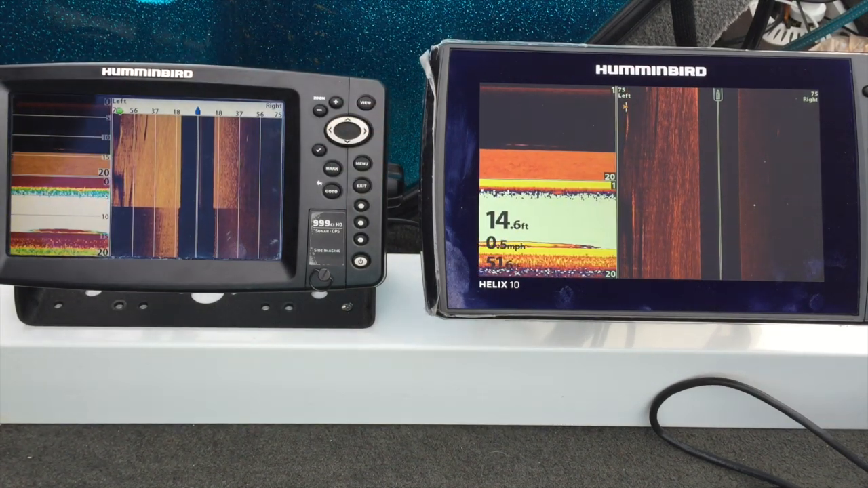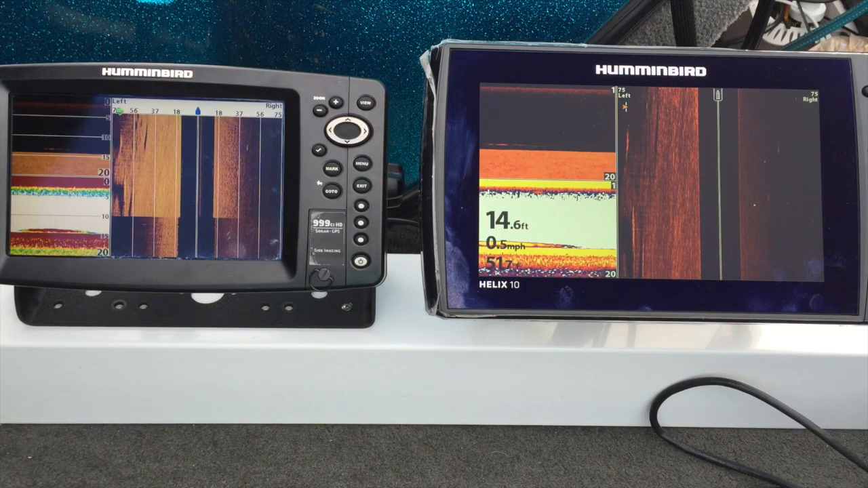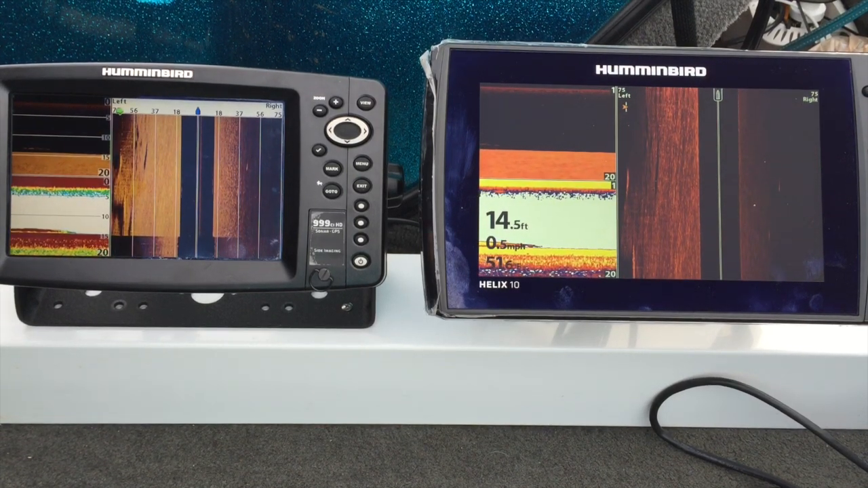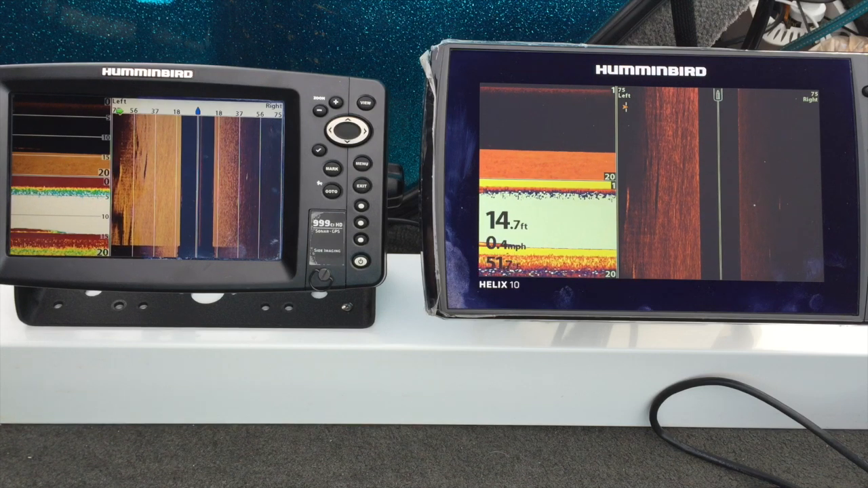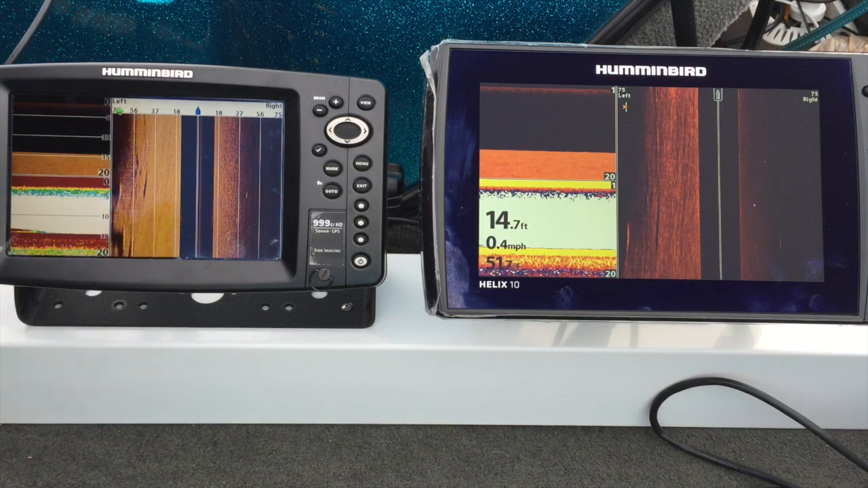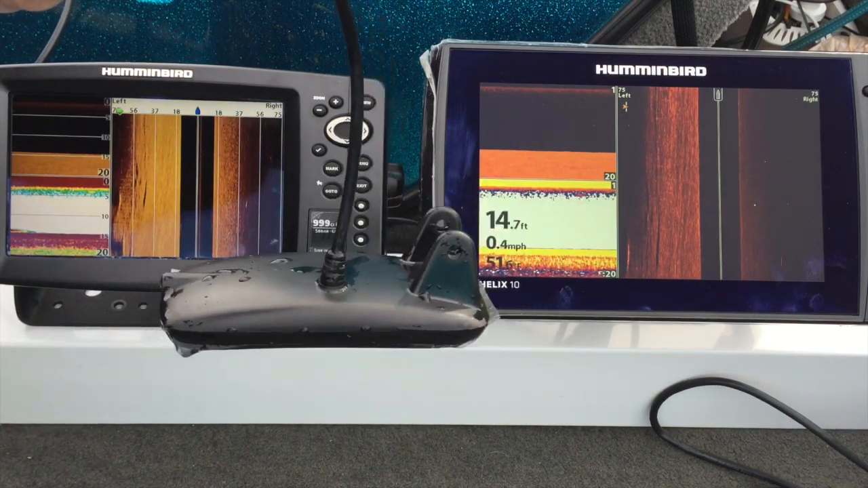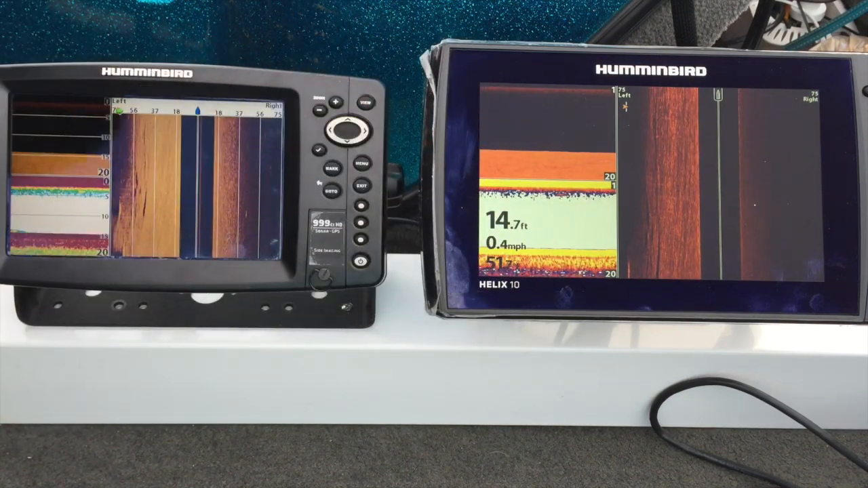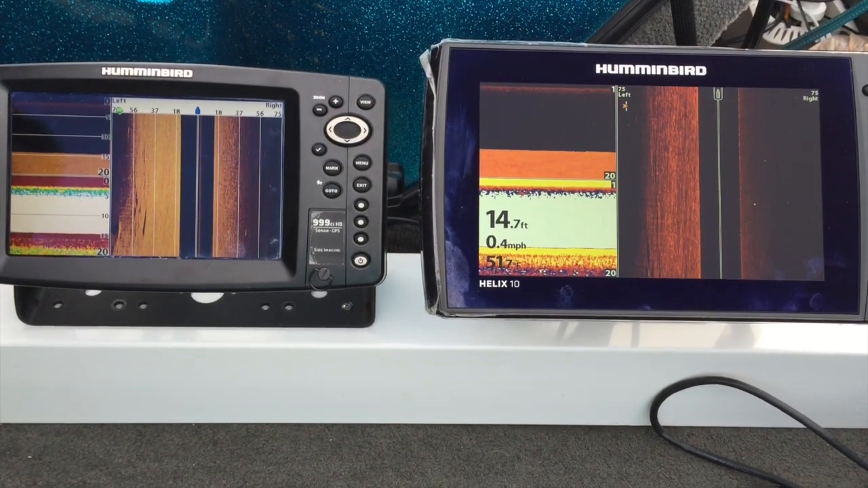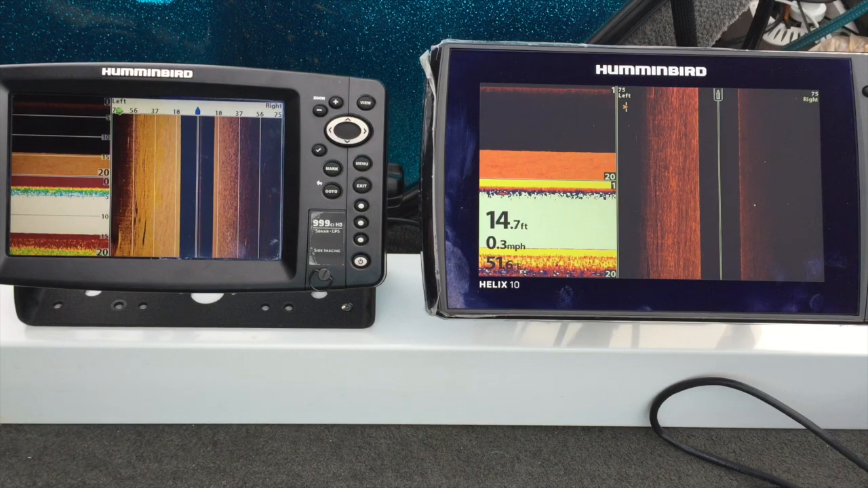Now, watch what happens. I'm going to pull the transducer out of the water. Both units are still reading. I guess for you doubters out there, there it is. The transducer hooked to the 999 is completely out of the water. Okay, so we're back on the 10 transducer.